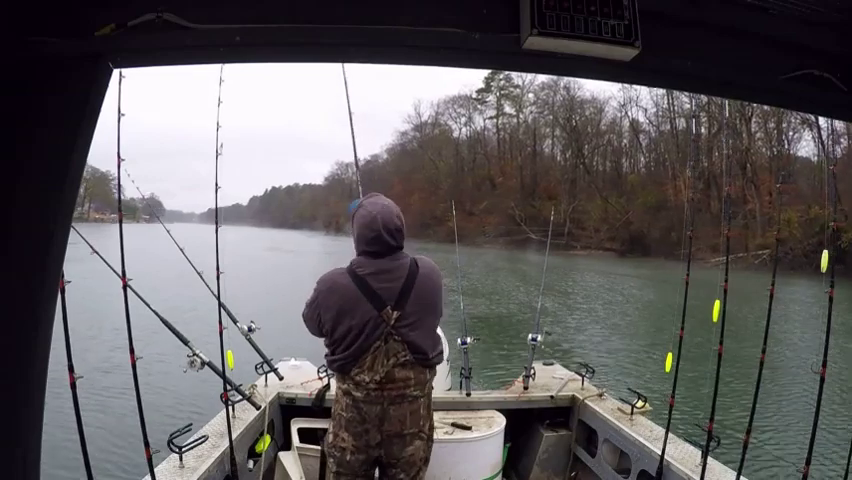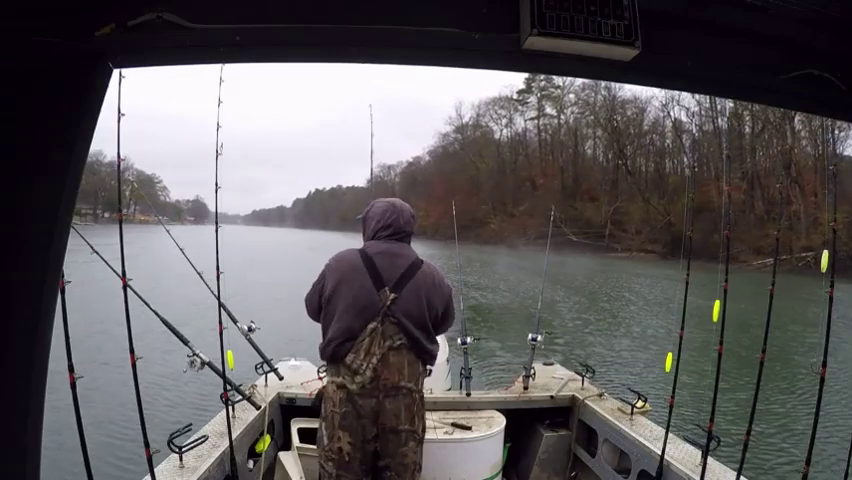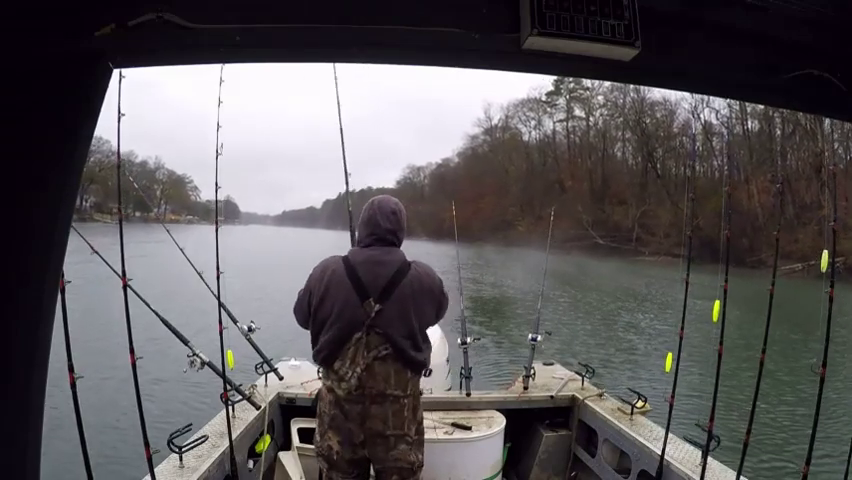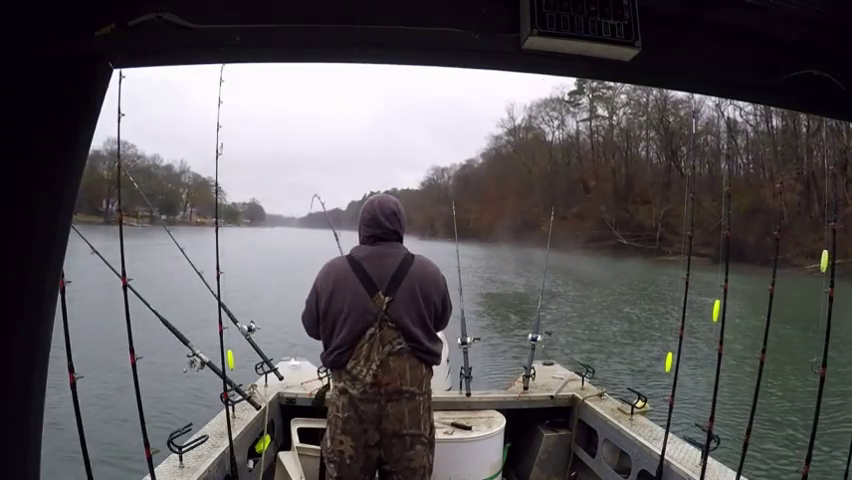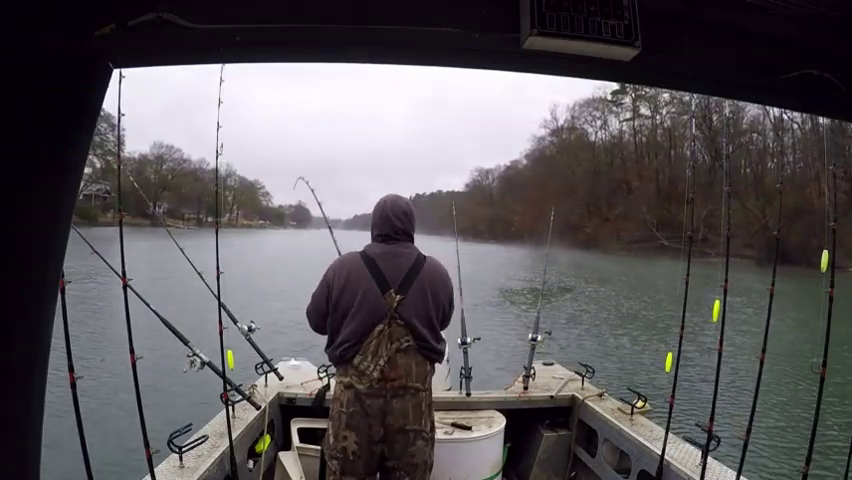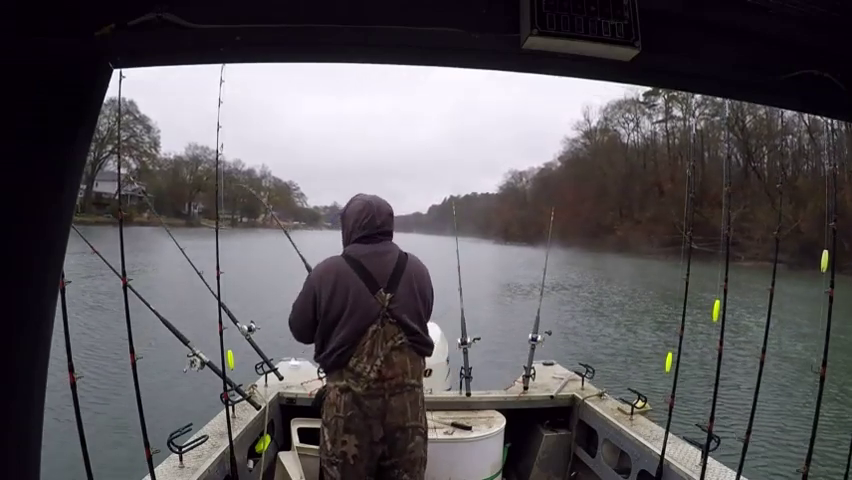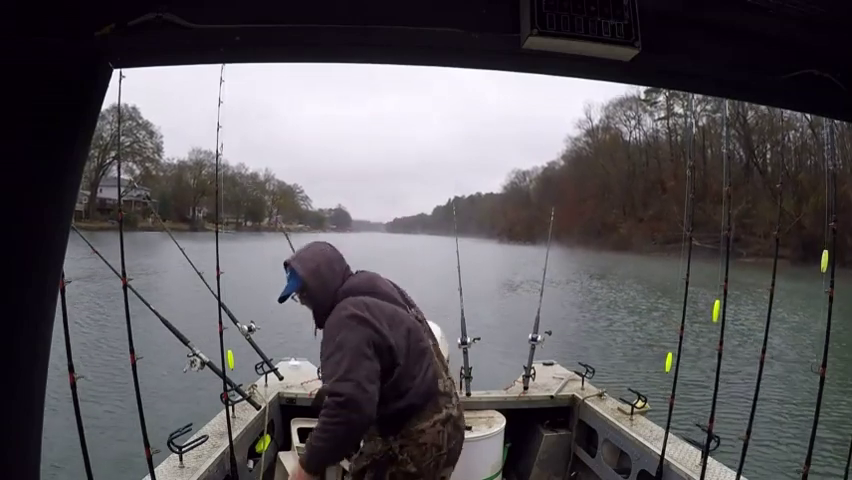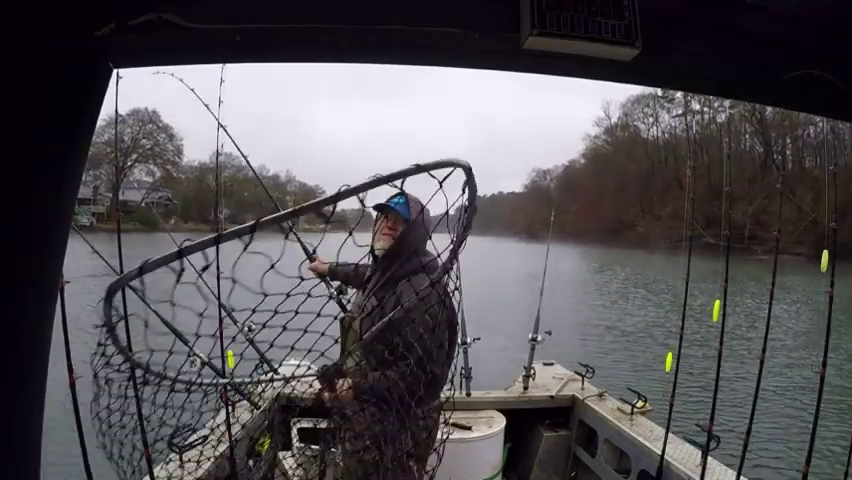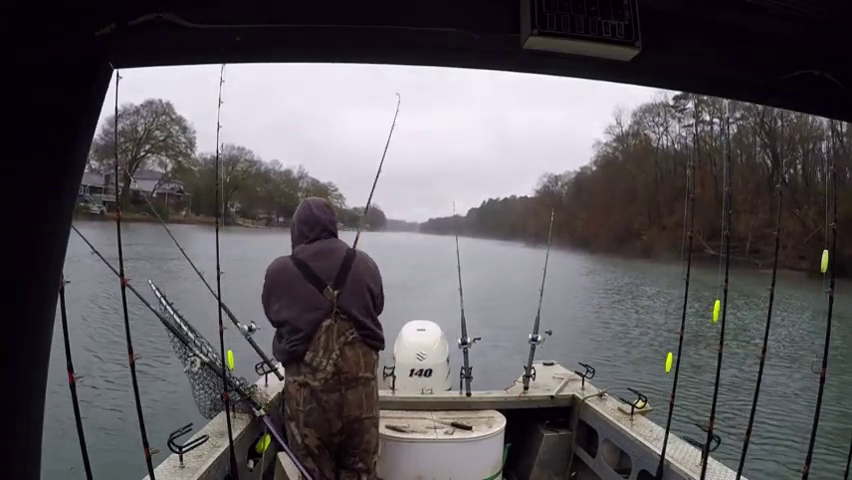I'm anchored just above a bunch of trees. Hopefully we can get him pulled out of it. Looks like a decent fish, staying deep. Might be an old flatty or something. Anchor on this side of the boat. I gotta be careful.